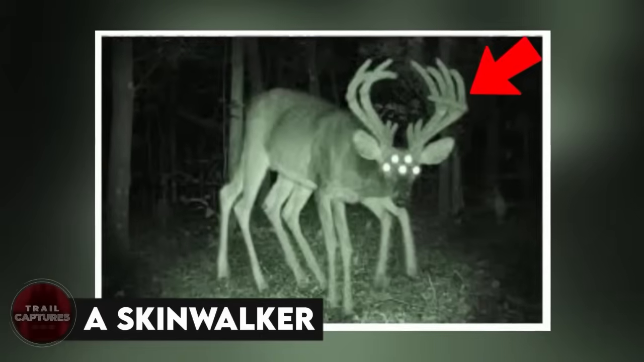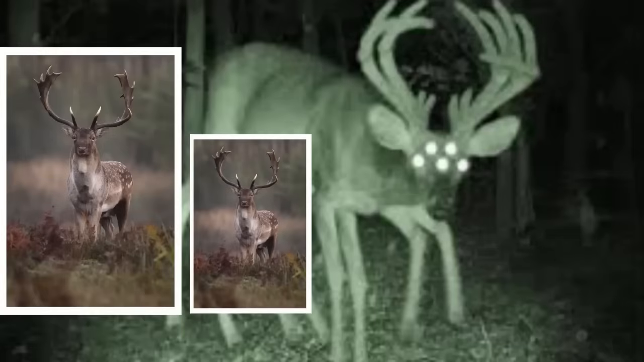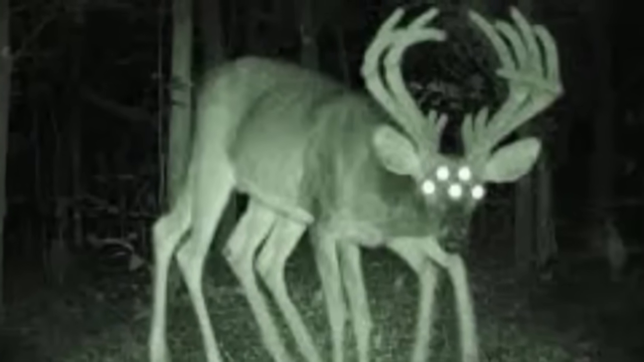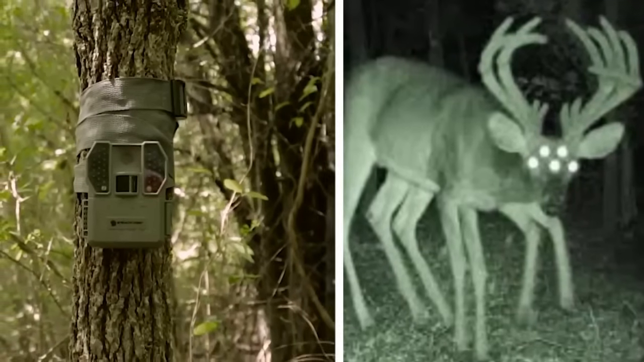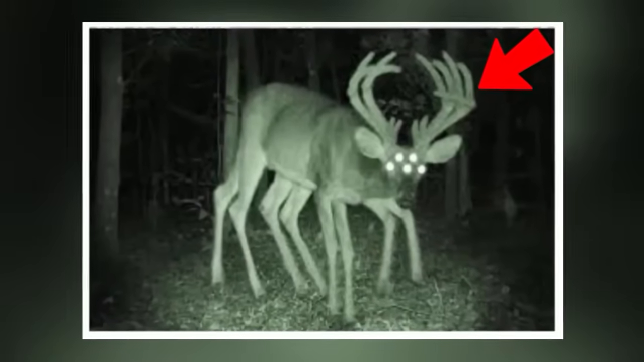A skinwalker. Is that a deer? Or maybe it's 2 deer. But 2 deer can't really mix into each other like that, can they? When this picture was uploaded on the internet, the man whose trail cam took it claimed that it was a skinwalker, and the more we look at it, the more we start to agree with him.